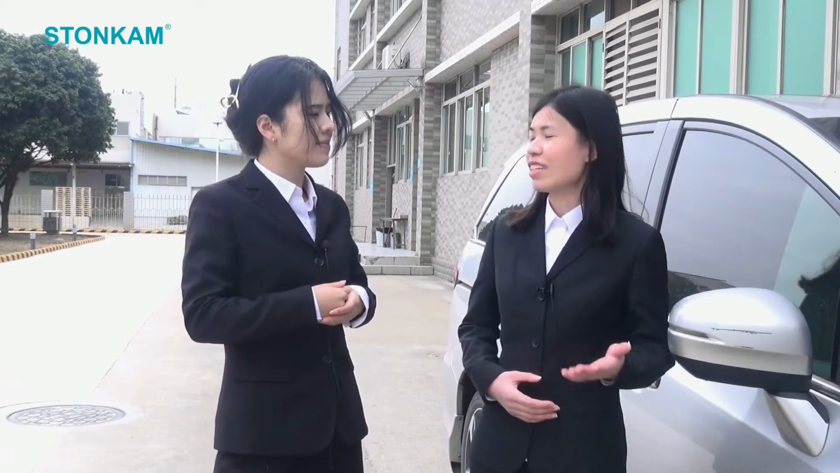I guess it is, and I believe our system can improve the vision in dark environment where there is not enough light. Yes, exactly. And it's good news for the drivers. So here now we are inside the car with this monitor. For now, we know what scenarios this system is designed for, but I'm still wondering what features make it the best choice for our drivers.